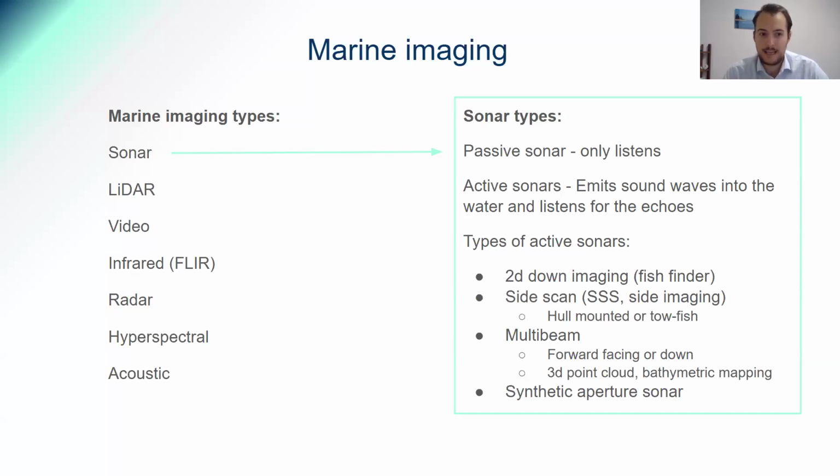Hyperspectral imagery and acoustic imagery as well, which is similar to passive sonar, but I put it up there because there's a lot of cool work being done with acoustic imagery and using AI to detect different sounds in the water, like whale sounds and also boat sounds. So tons of marine imaging, tons of opportunity to integrate AI to enhance these imaging.